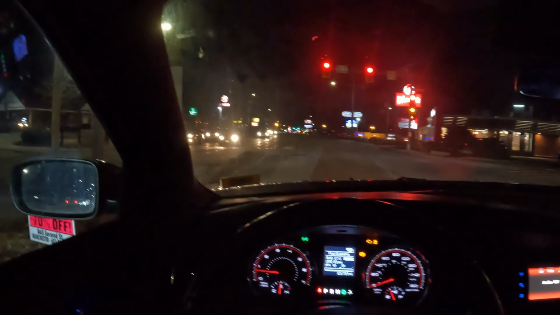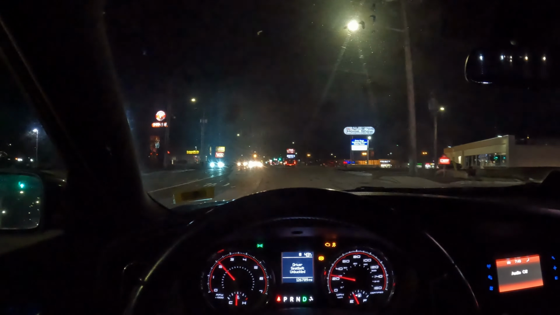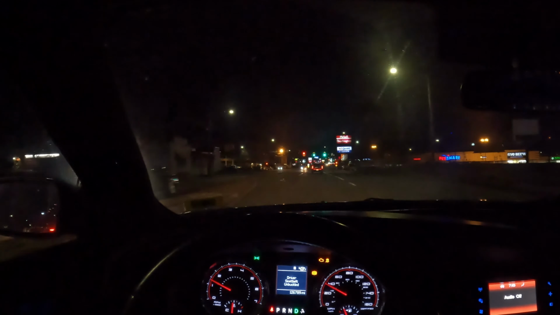I know I mentioned it earlier in the video, but how do y'all feel about city lights? I feel like they give me a nice feeling in my body. When I'm driving around at nighttime and everything's all lit up, there's mad people outside, it makes you feel a certain type of way. Nothing else in the world gives me that feeling.